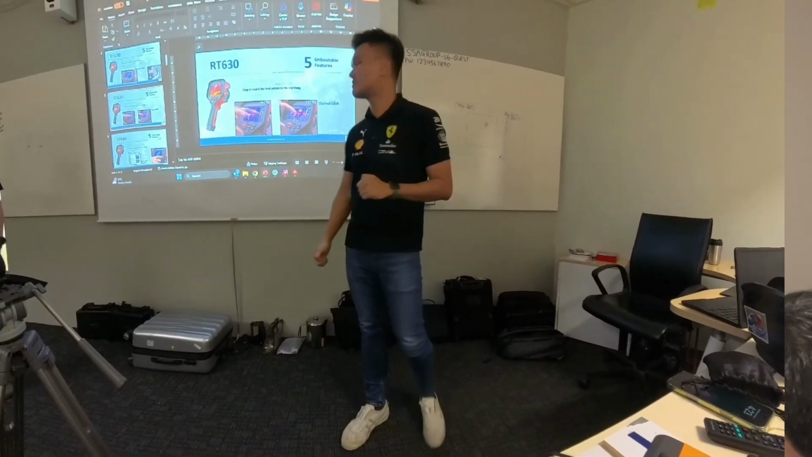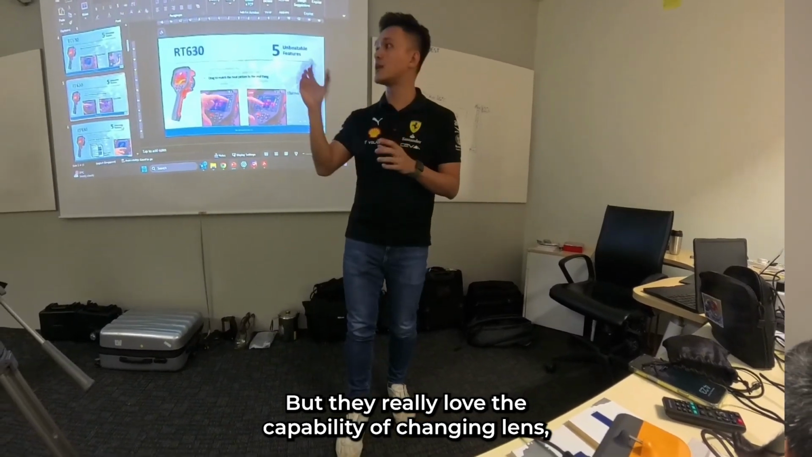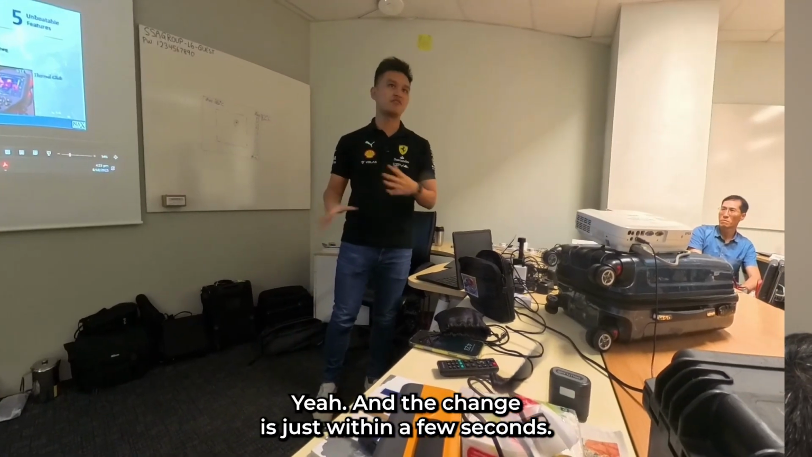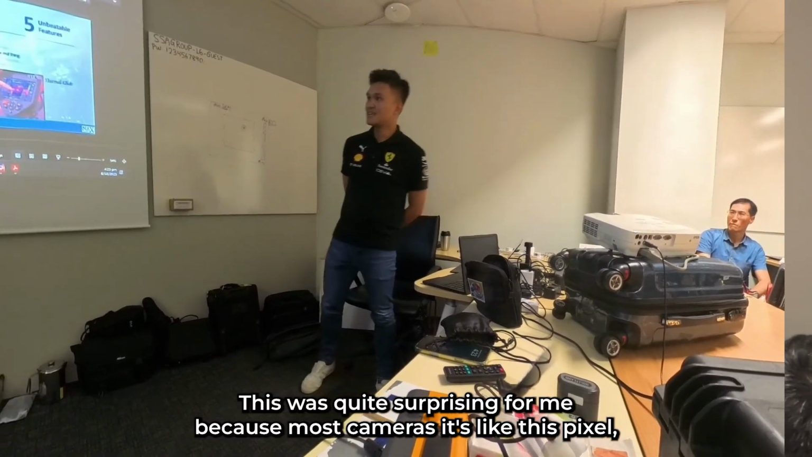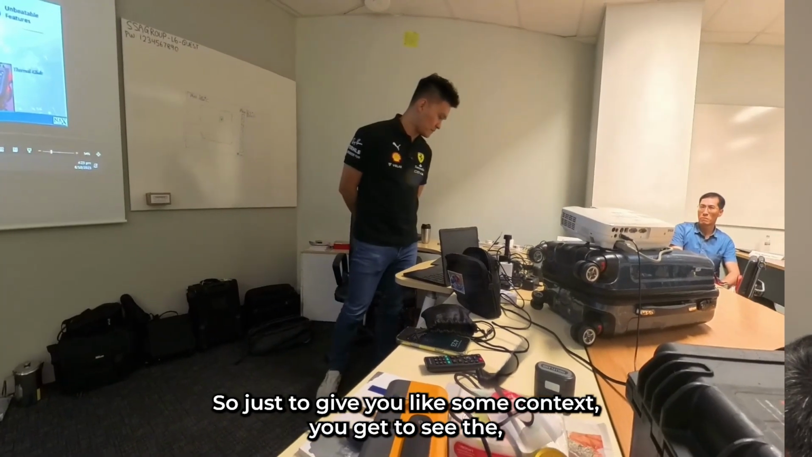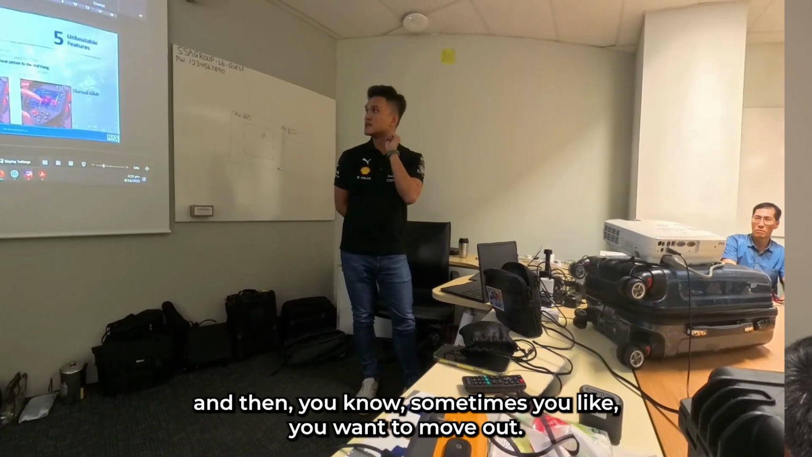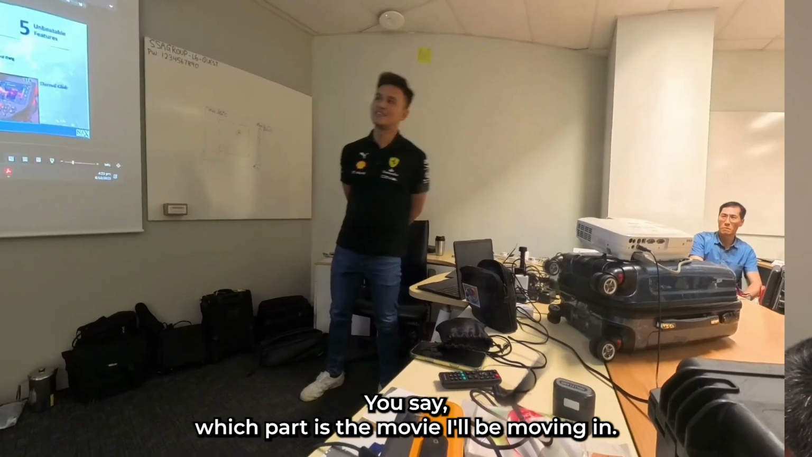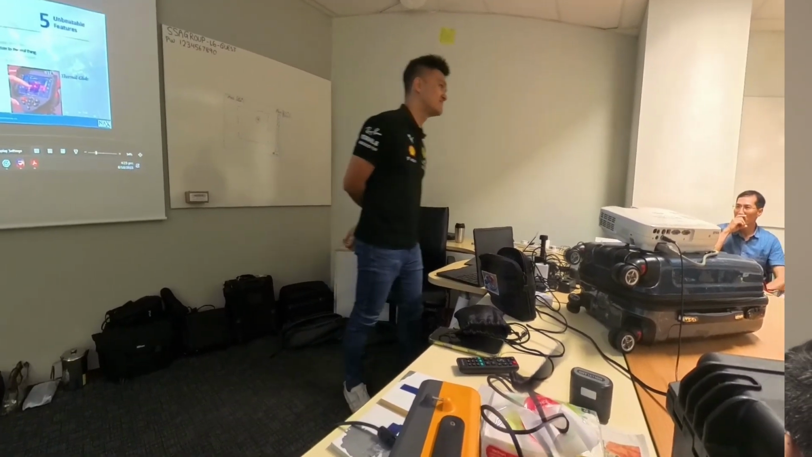For R&D personnel, they are okay with this, but they really love the capability of changing lens. Changing the lens to a super macro lens. And changing the lens takes within a few seconds, or within 30 seconds, you can do it. This one was quite surprising for me because most cameras are fixed in the middle. So just to give you some context, you get to see the image behind. Then with this one you can look at it, and sometimes you're like, hey, what is the thing? You move out, you say, oh, which part is it? You move it out, then you move back in. Like that, you have to manually move it around. So that was quite good.